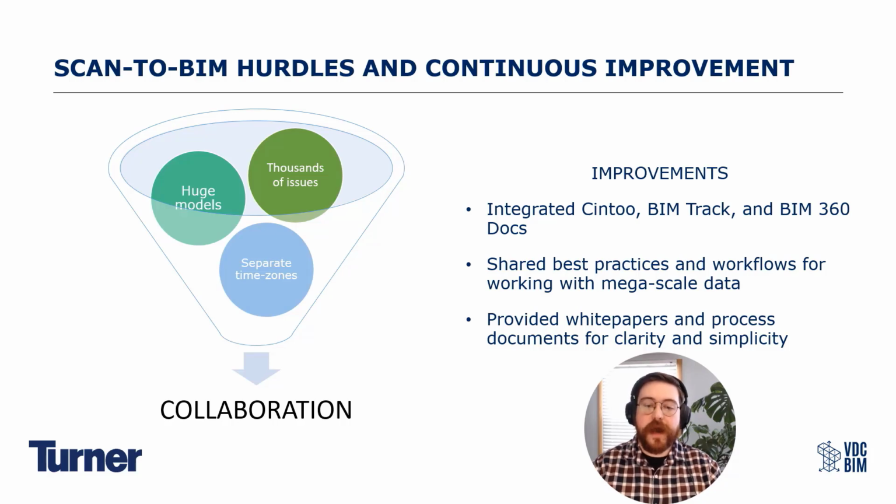But even besides that, the overarching improvements that got us to that collaborative state were truly the integrations that Cintoo, Autodesk, and BIMtrack were able to make possible, right? By having a stable model storage platform in BIM 360 Docs, by having a stable laser scanning and sharing platform in Cintoo, and then by having our issue tracking software of choice in BIMtrack and meshing all three of those together, we're able to work with all these different teams to come up with a solution that worked best for us and our process,